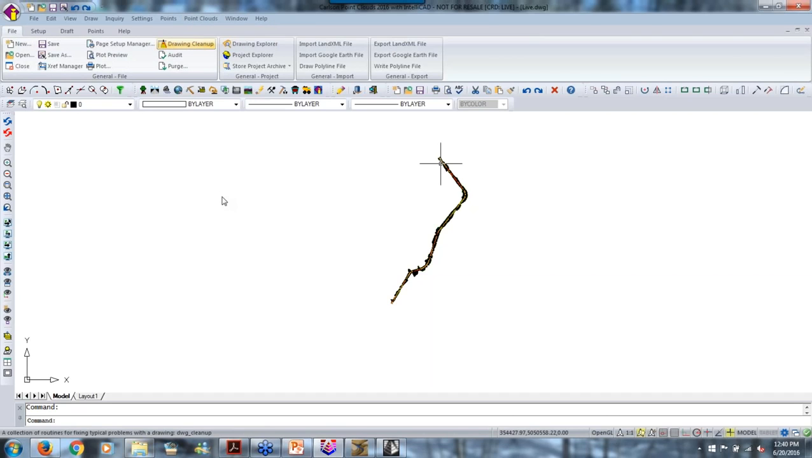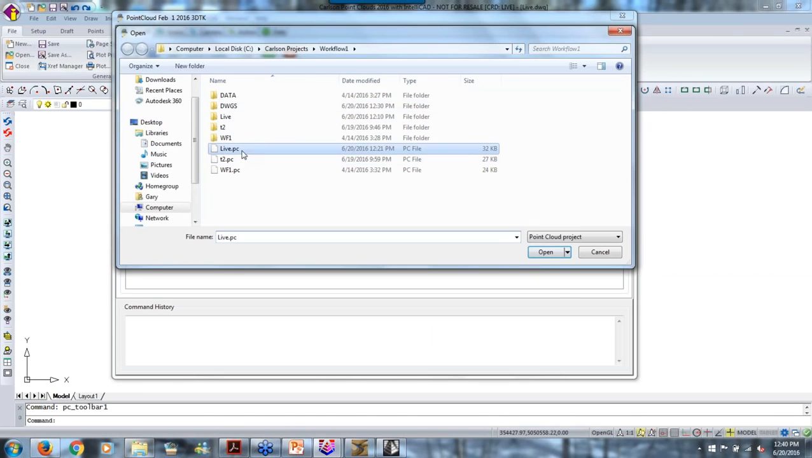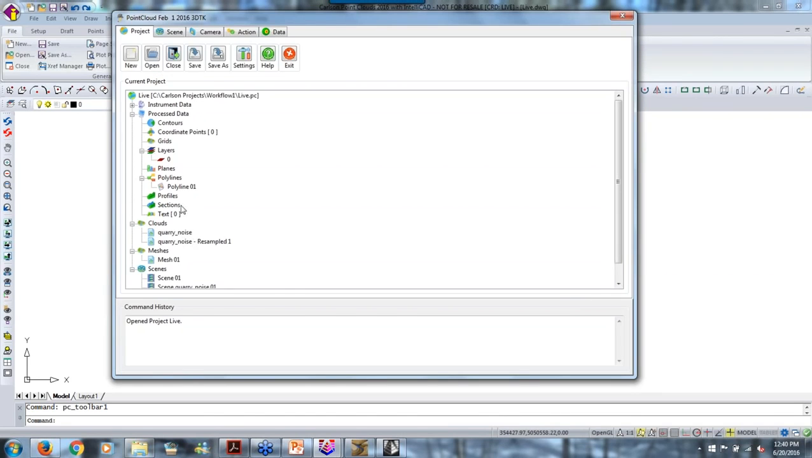Let me just look real quick. If I go back in Point Clouds and reopen that project, which was called Live, when I go here on this polyline and right-click, I just said draw, and all it says is drawn. Under layers you have 1 layer, 0. I don't know, to be honest with you. I've not used this layer stuff. I don't really know what it's for.